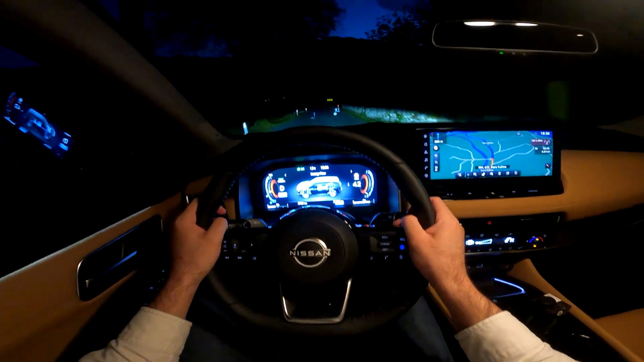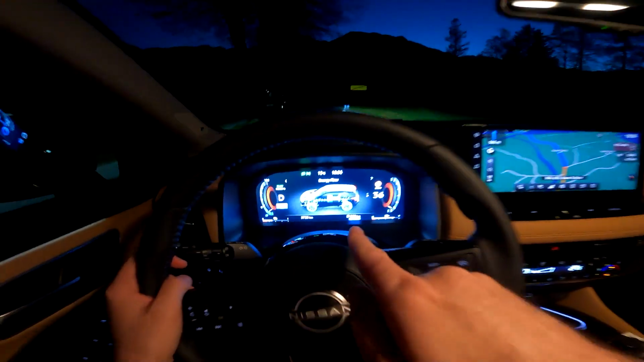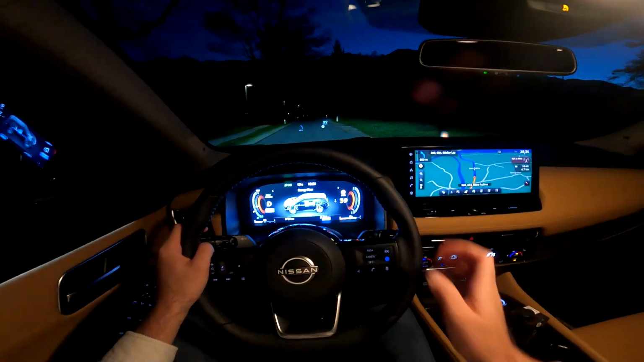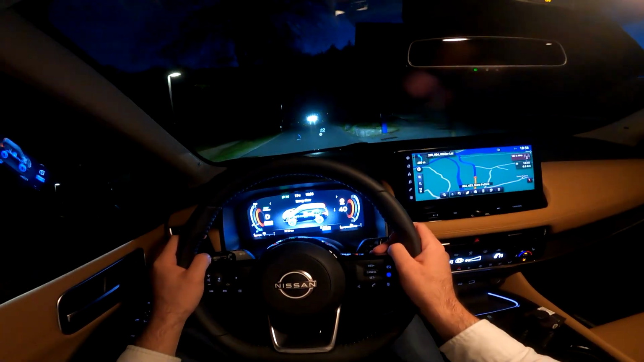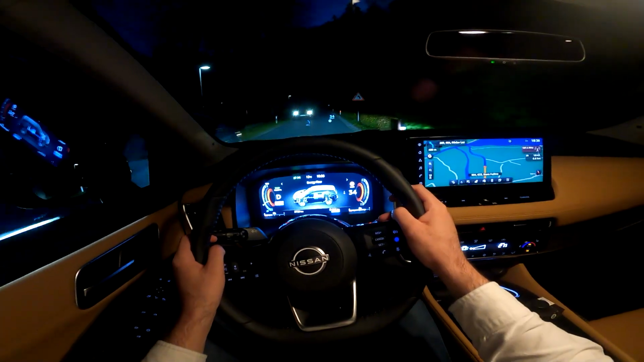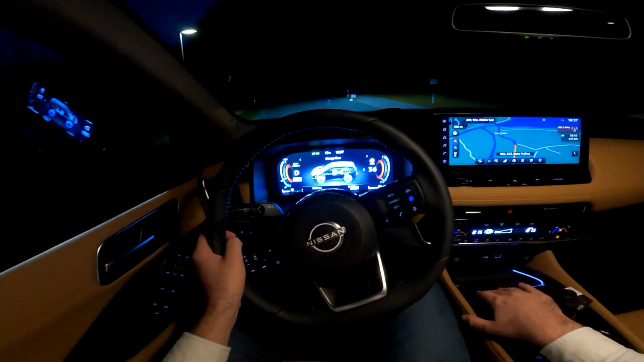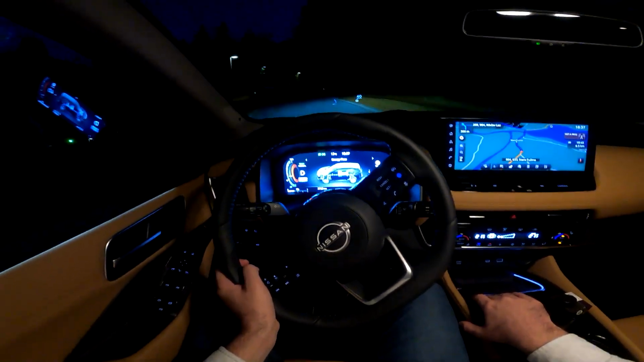We are now driving. I have the e-pedal turned on, and as soon as I release the throttle, the car starts to slow down. And it's very cool because you even see that the brake light is on here on your display, on your energy flow view, because the car is actually slowing down, and the brake light needs to be on to warn the people behind you, of course. You also get the B mode, which also recuperates the energy, and you can put the car in the EV mode.